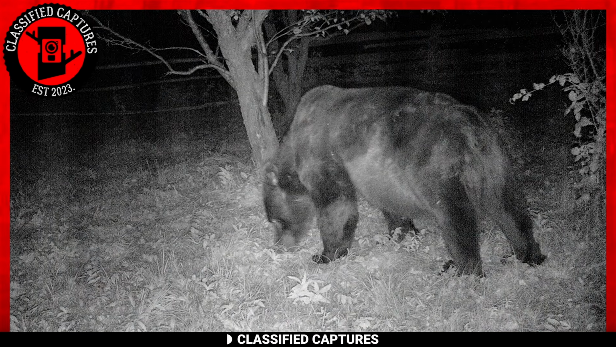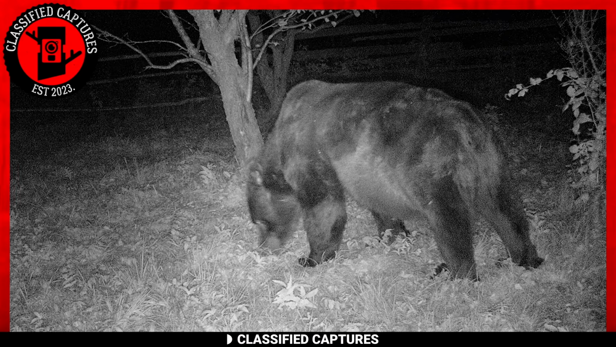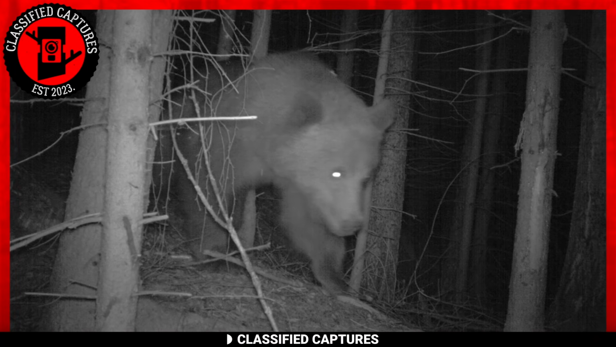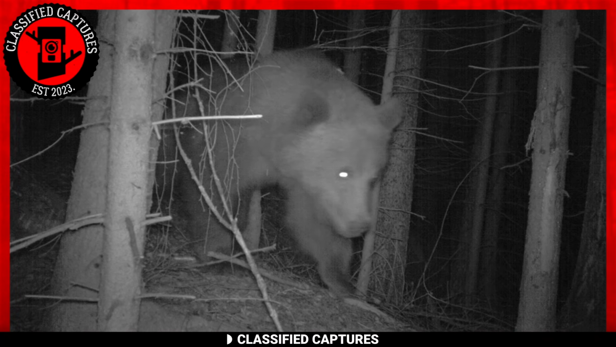The owner of this Trailcam footage had been closely monitoring a pregnant bear, not with the intention of hunting or harming it, but simply to capture the precious moments of its cub's birth. When the time was ripe and the cubs were about to arrive, he strategically placed his trail camera near the bear's den, hoping to capture breathtaking footage of the newborns.